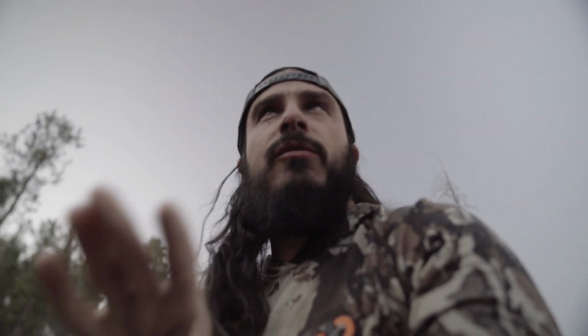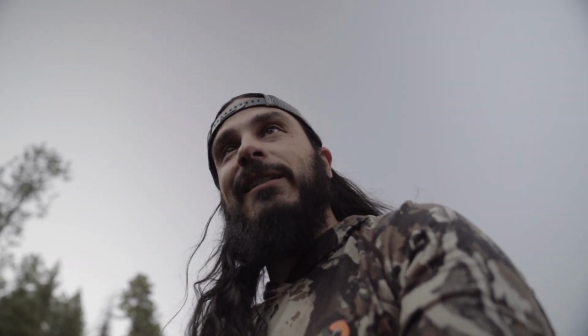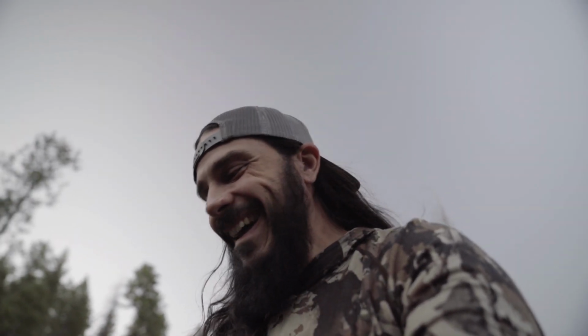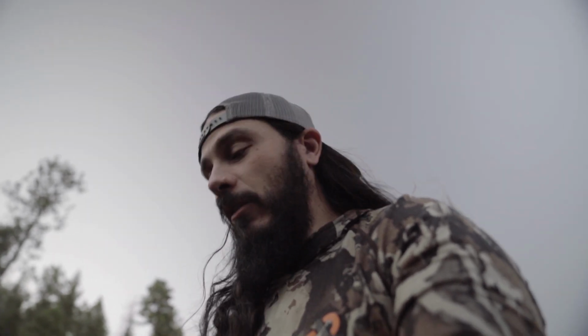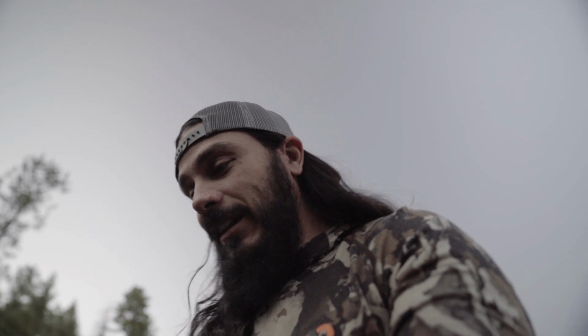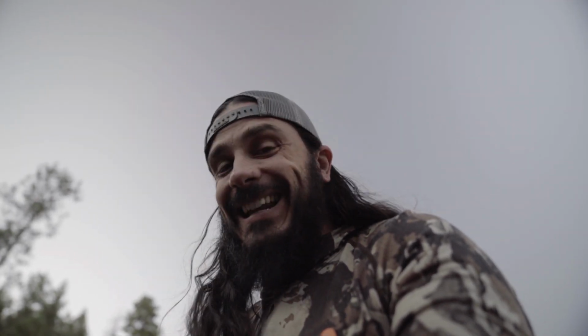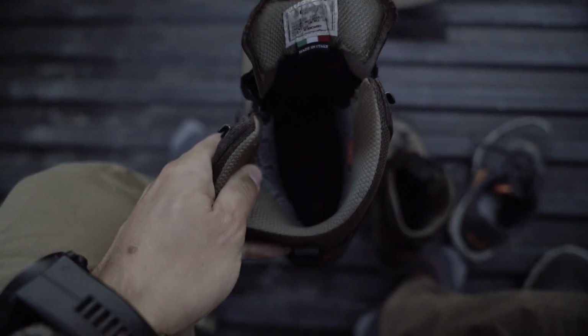So I've got a pretty funny story. I completely forgot to grab the insoles from my other boots to put them in the boots I planned on wearing today. So I don't have the insoles for the boots I normally wear. So what I'm doing is I'm taking the insoles out of my Nikes and putting them into my Crispies. And we're gonna see how it works. There we go. Nike insoles in the Crispies.